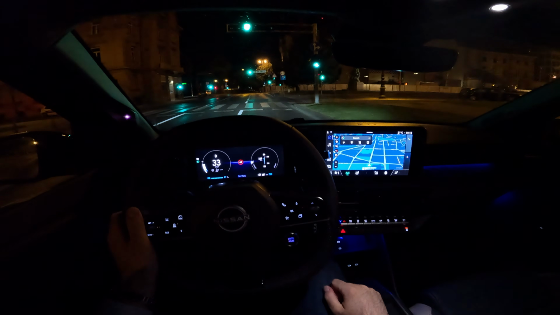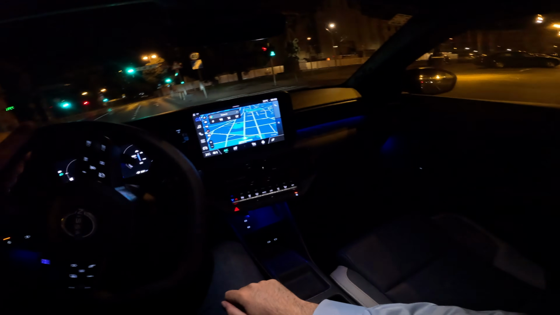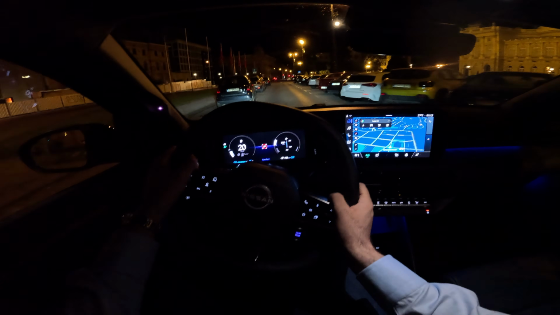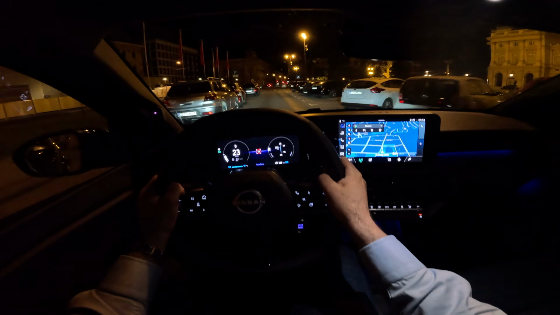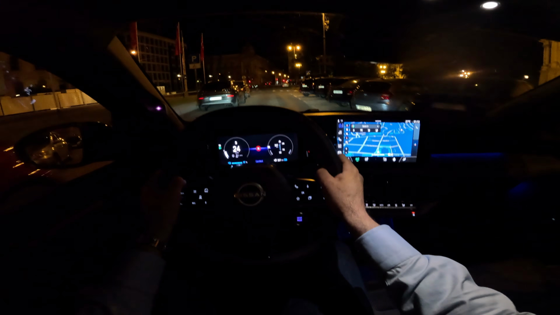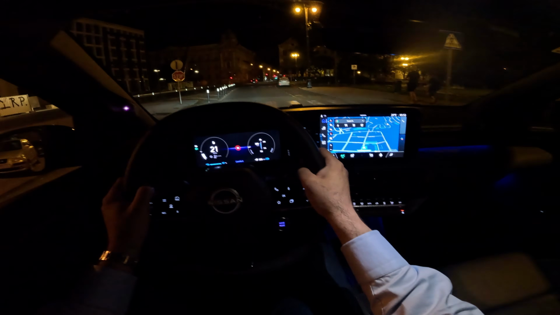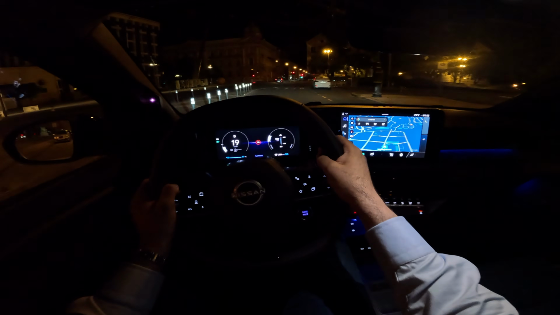And if we go here to the home menu, you can see the Google Maps. So we have the Nissan Connect with Google built in, the Google Maps, Google Assistant, and Google Play. So huge thumb up from me. Easy to use the infotainment system and also impressive technology.